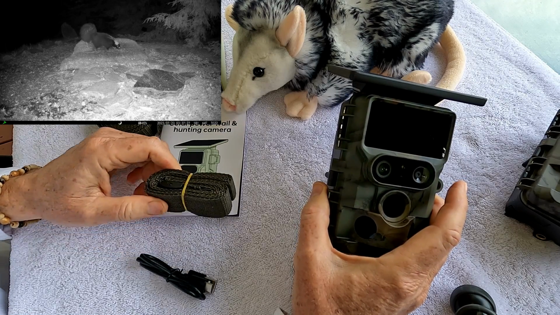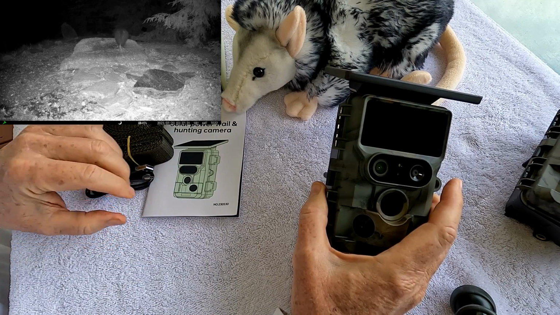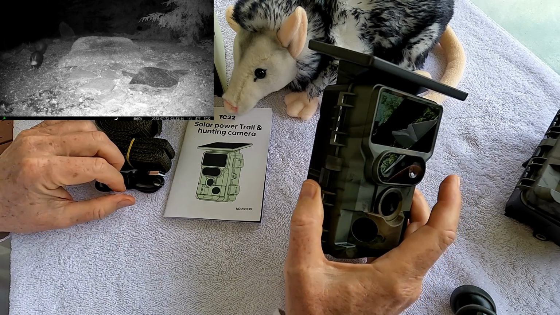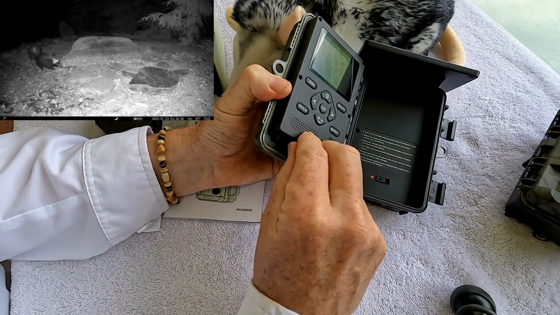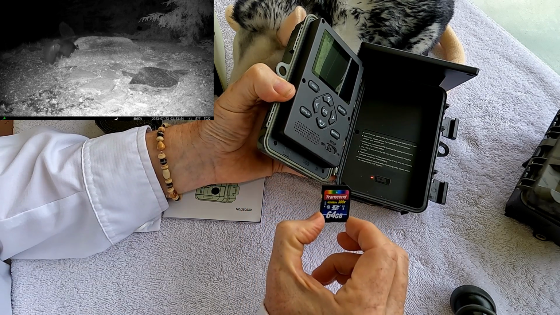It's pretty simple. It comes with just two straps for mounting and a USB cable for charging. And you can also download files, but in most cases I just take out the disk and do it. One of the things that I like about the TC22 is it uses a full-size SD card. And that really makes a big difference when you're out in the field.